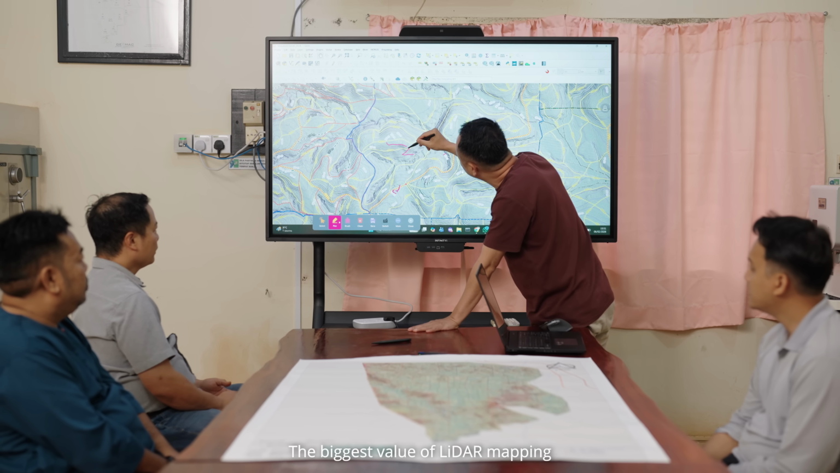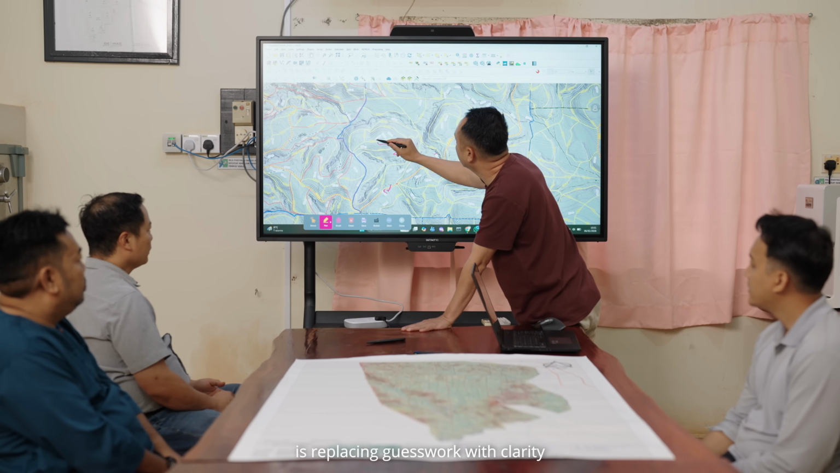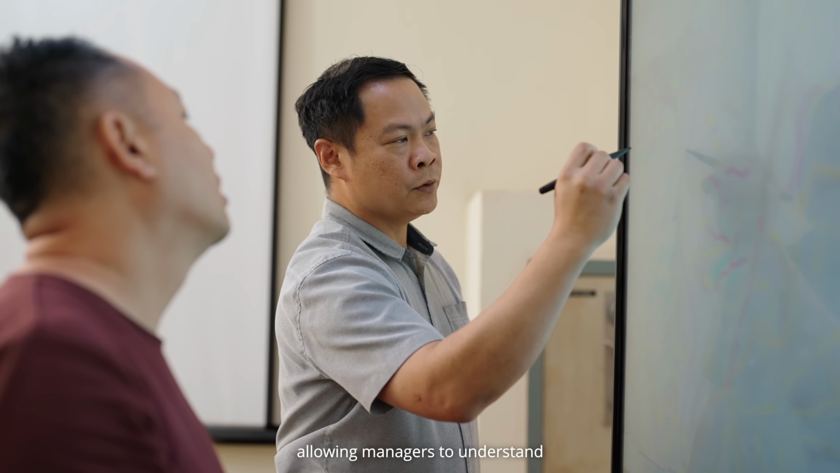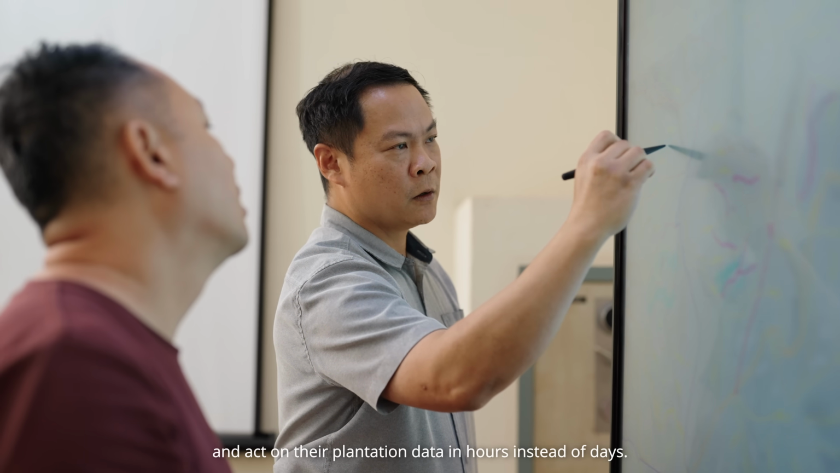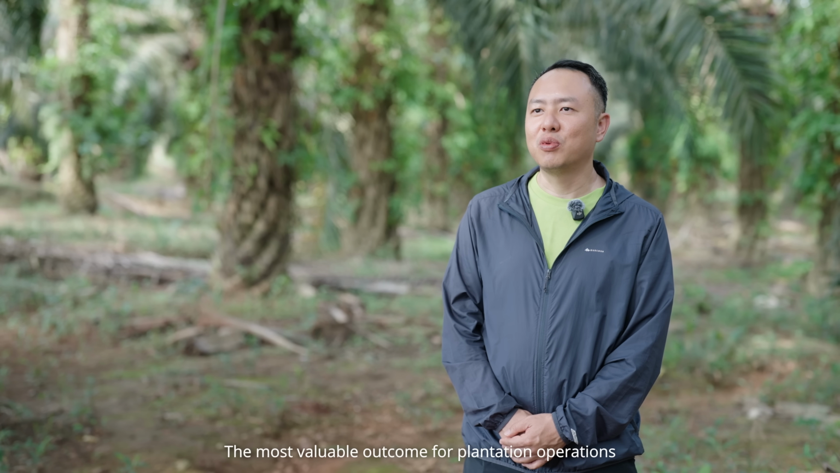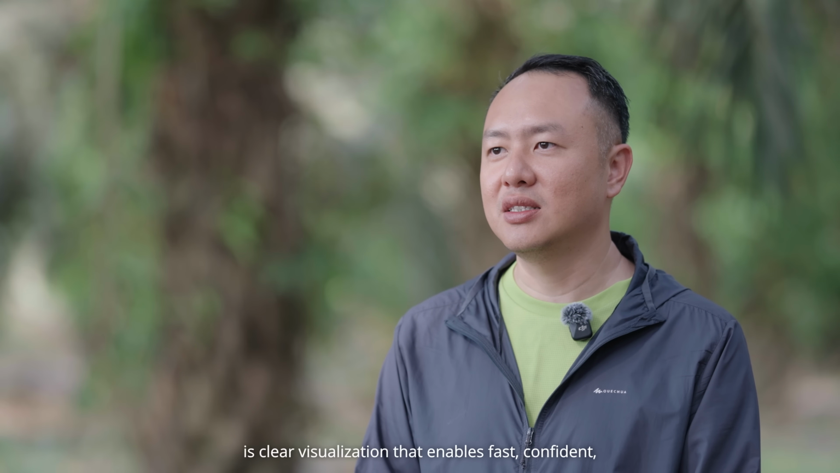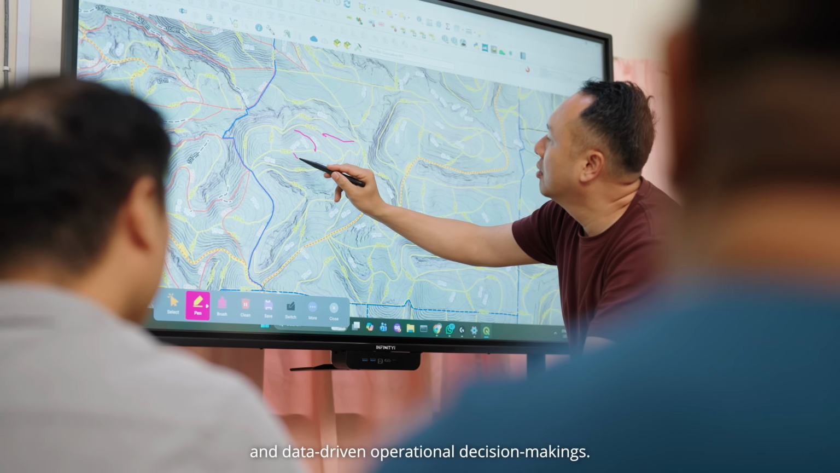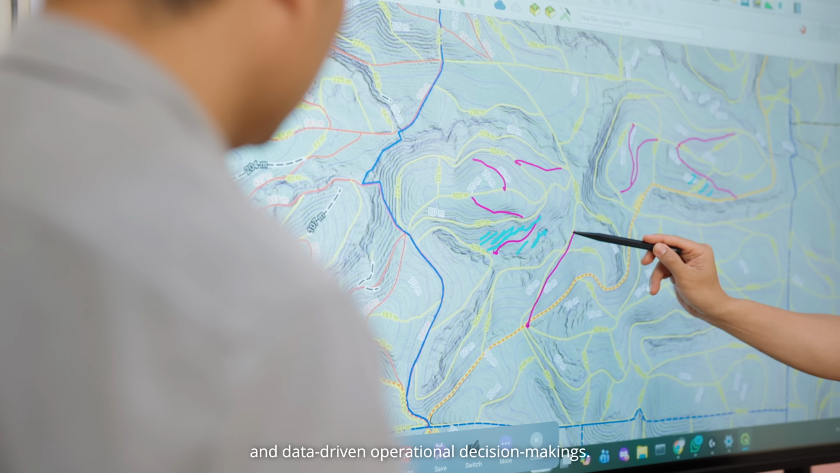The biggest value of LiDAR mapping is replacing guesswork with clarity, allowing managers to understand and act on their plantation data in hours instead of days. The most valuable outcome for plantation operations is clear visualization that enables fast, confident, and data-driven operational decision making.